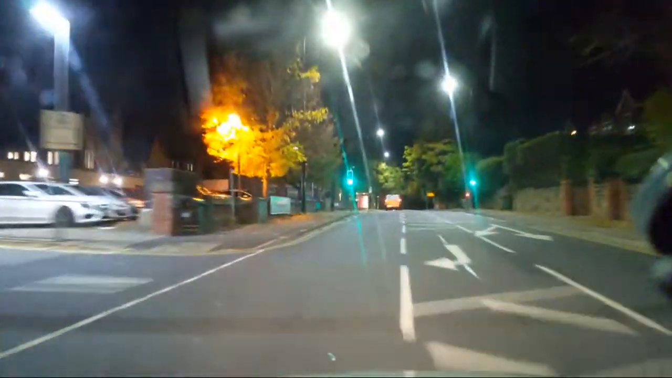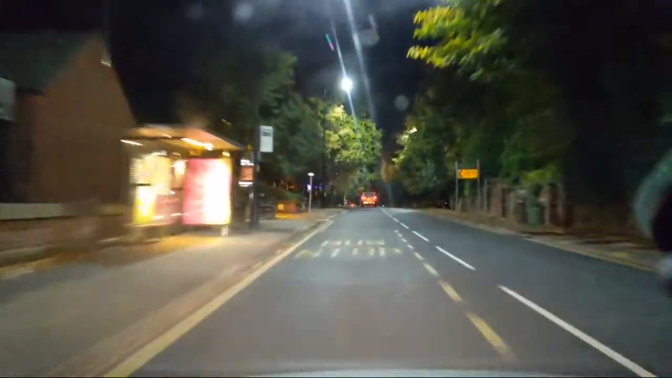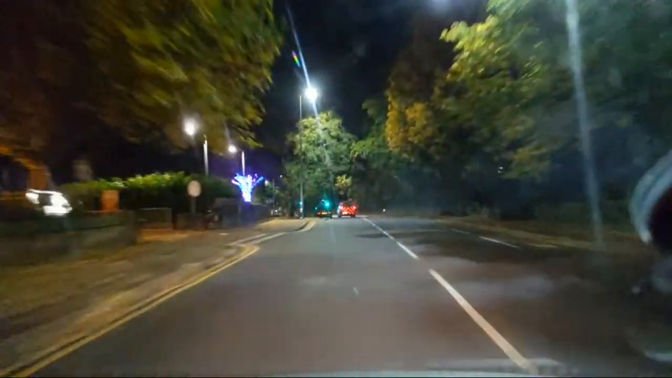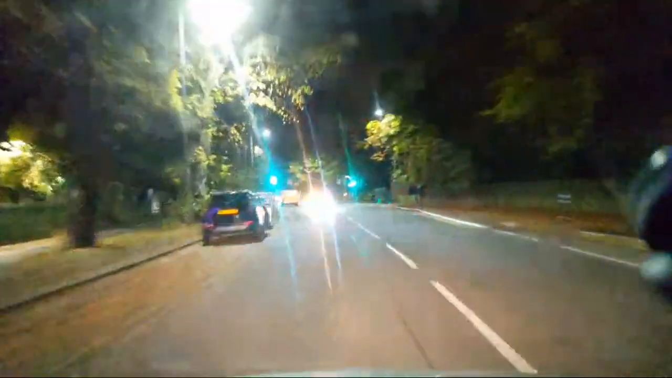Past the hospital, a little ward there full of people. So that guy hasn't pulled into the hospital, so you think, well, maybe he's got an emergency and he's been in an ambulance, that's fine, but no, there he is, in front of the van, in front of us.